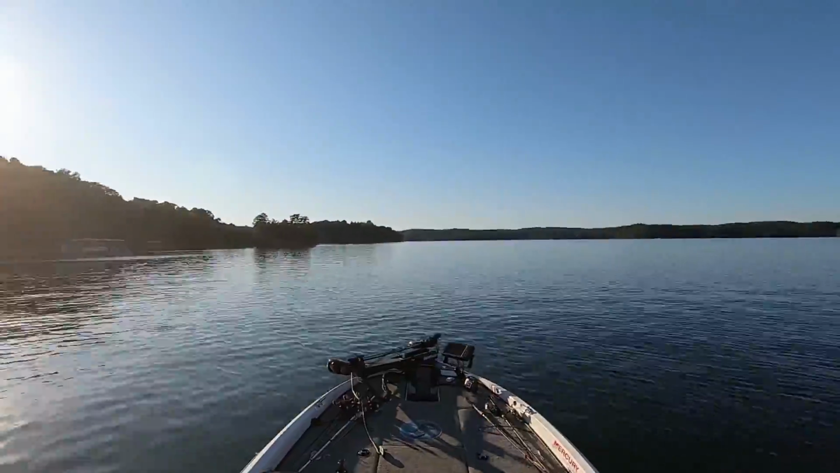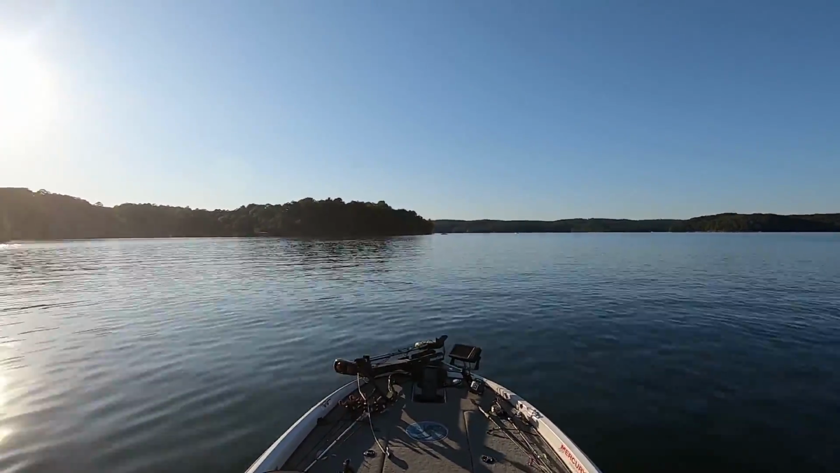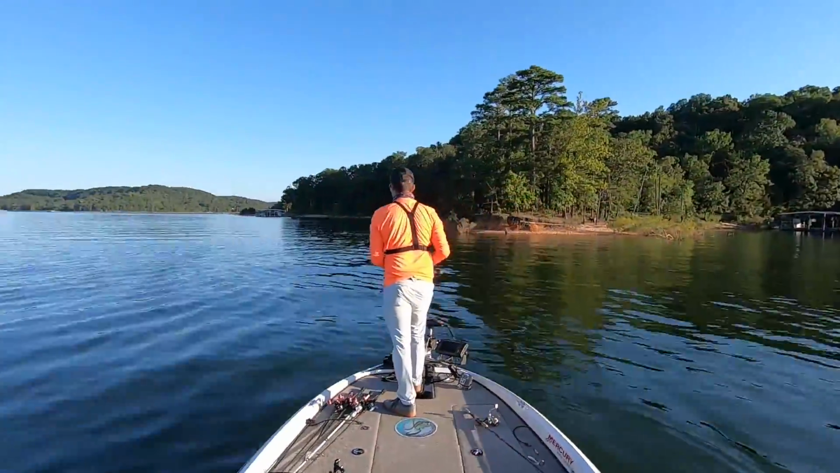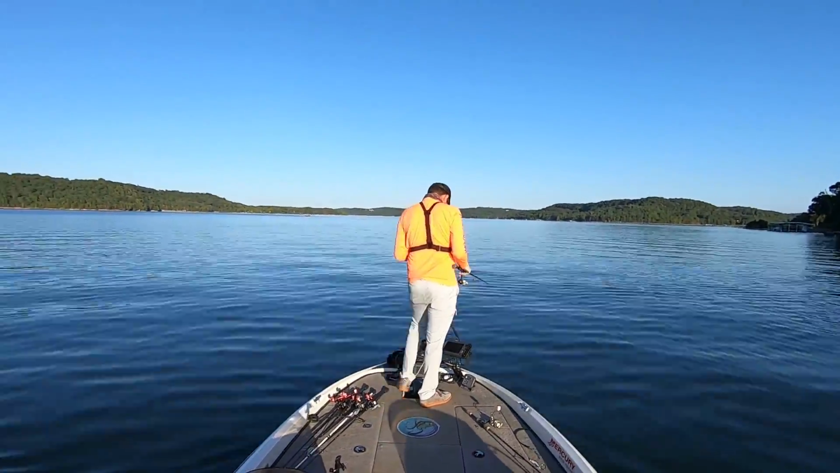And I'm also going to spend quite a bit of time graphing. I want to make sure that the spots I'm stopping on have fish on them. And so, as I mentioned earlier, I'm always going to graph over a spot before I fish it. And I finally graphed over a spot right here that actually had some fish on it. And when I pulled up to fish them, well, you'll see what happens here in a second.